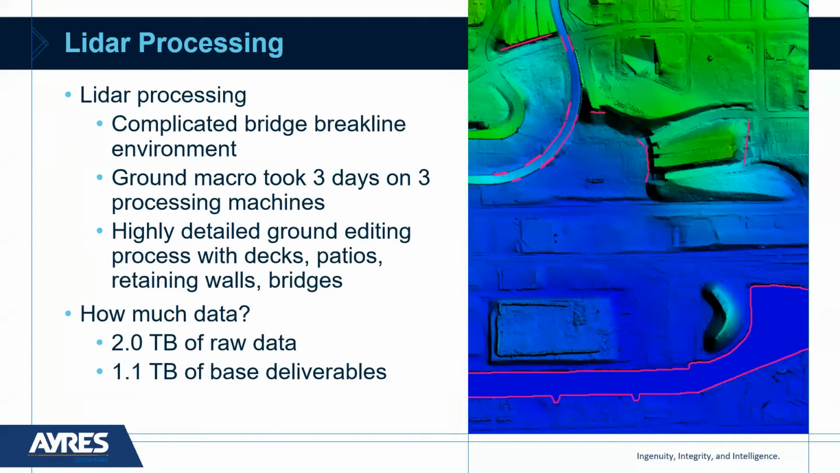The ground macro, based on the size of the data, took 3 days to run on 3 processing machines. And then a highly detailed manual process of editing that ground to deal with decks, patios, retaining walls, and bridges, to make sure those things aren't retained in the ground. Ultimately, how much data? There's 2 terabytes of raw data, and we ended up with just over 1 terabyte of deliverables for those base products.